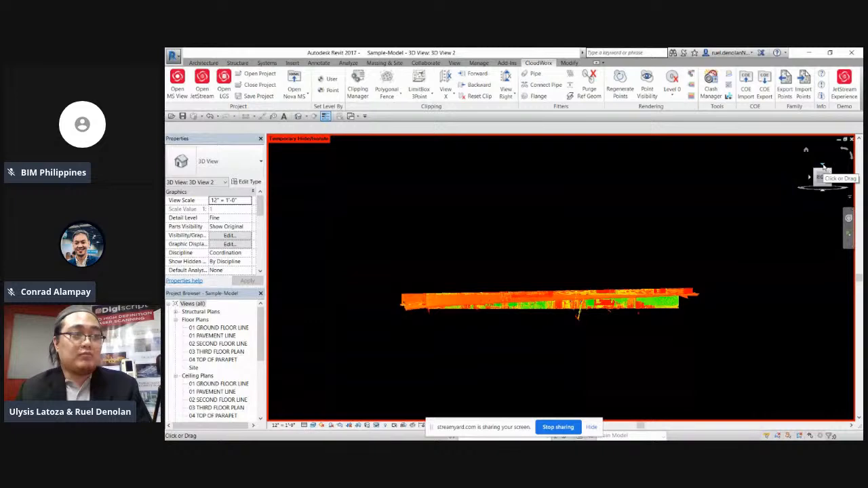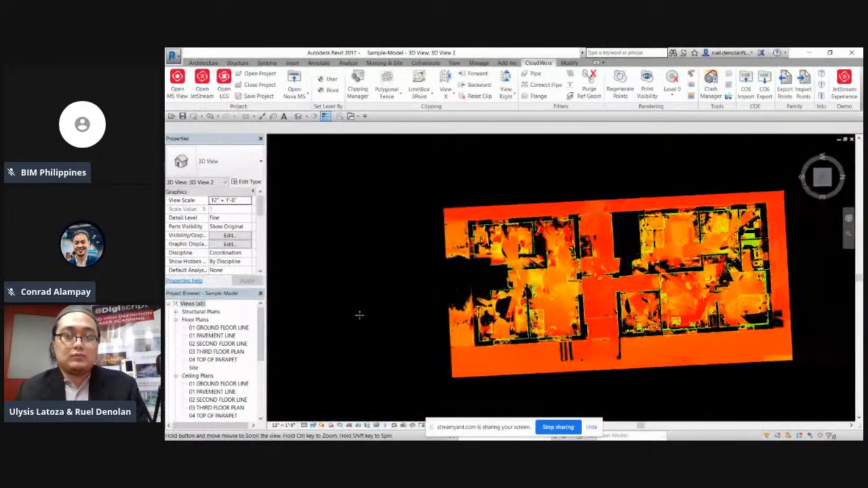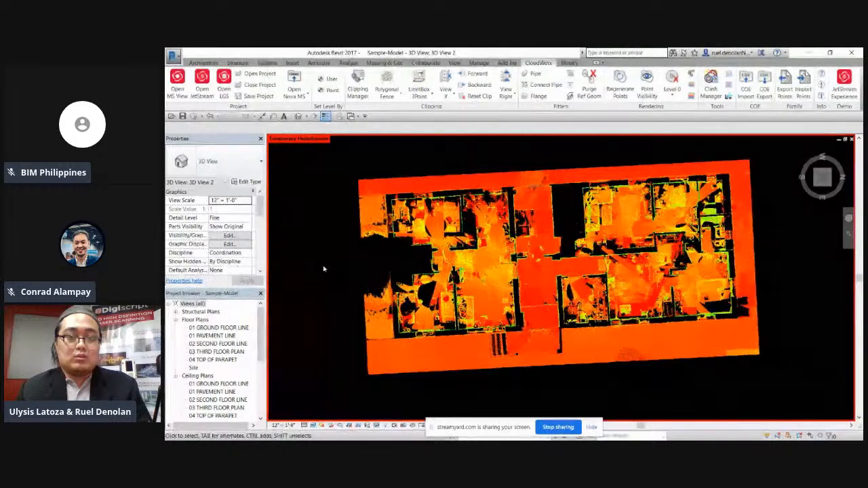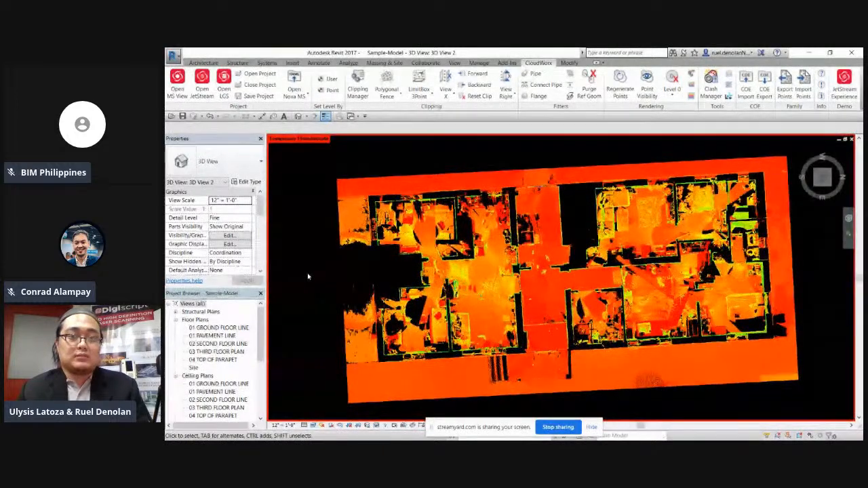Then let's go to the top view. So guys, now you can see the ground floor of our structure. Unlike the very manual as-built process, with today's technology gathering data is much faster. Right now, from here, we can start modeling.